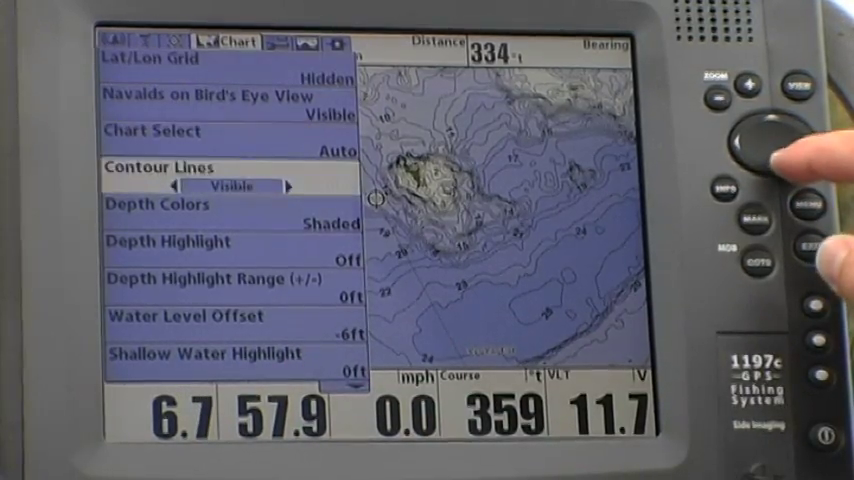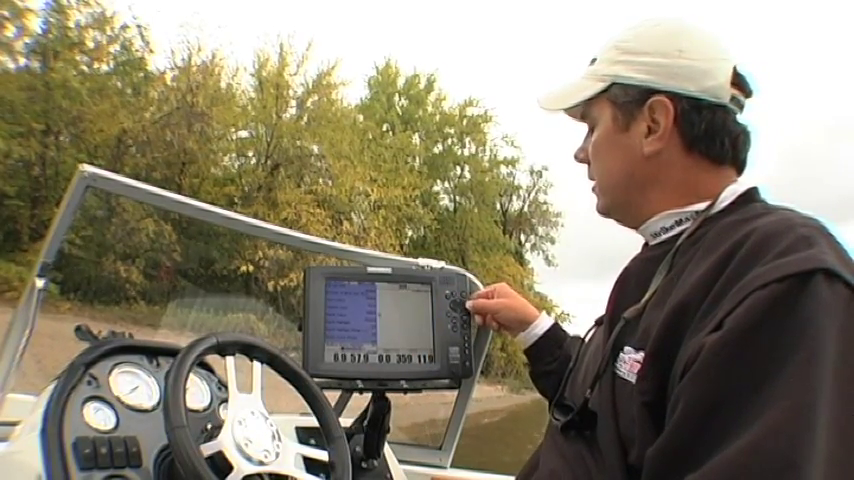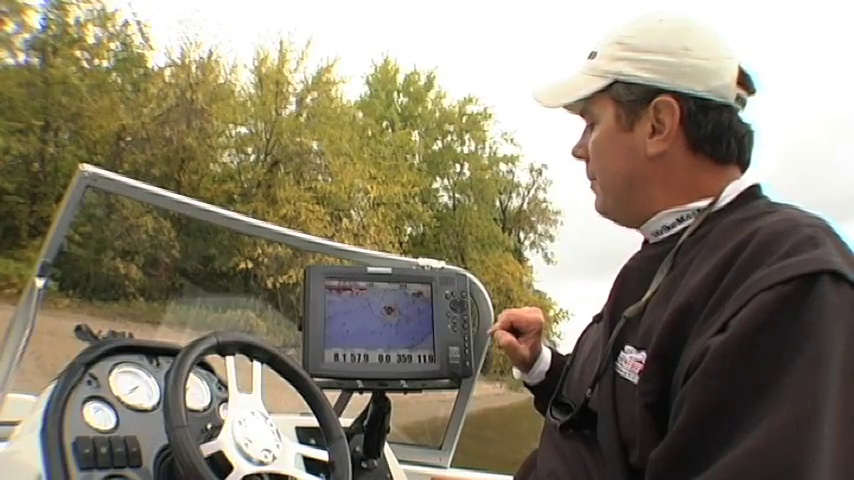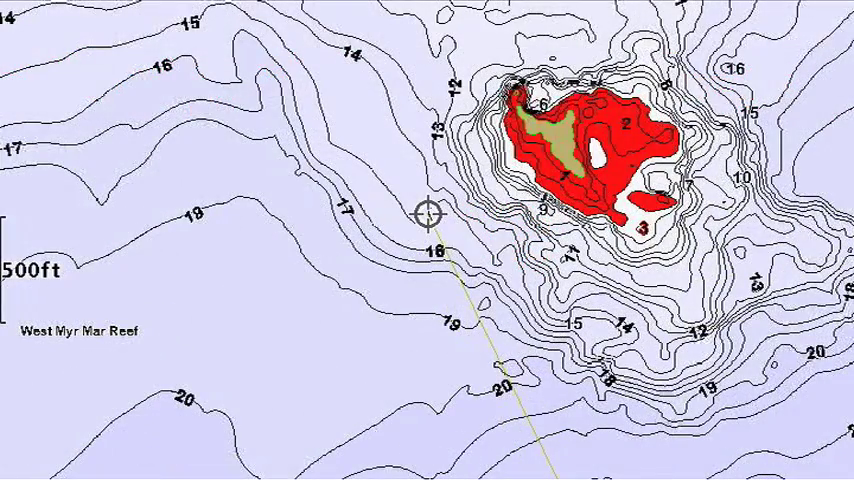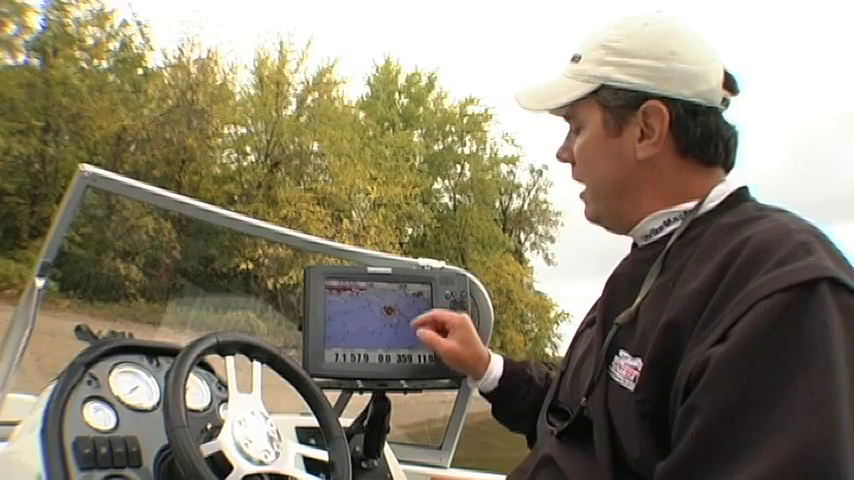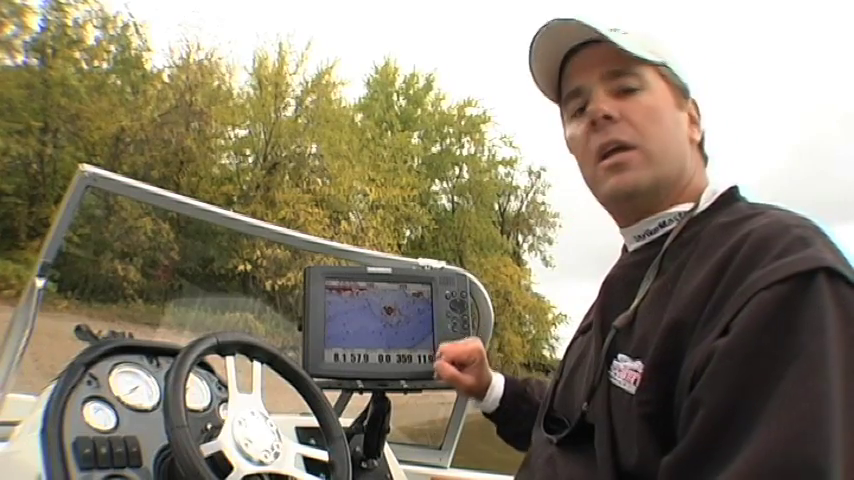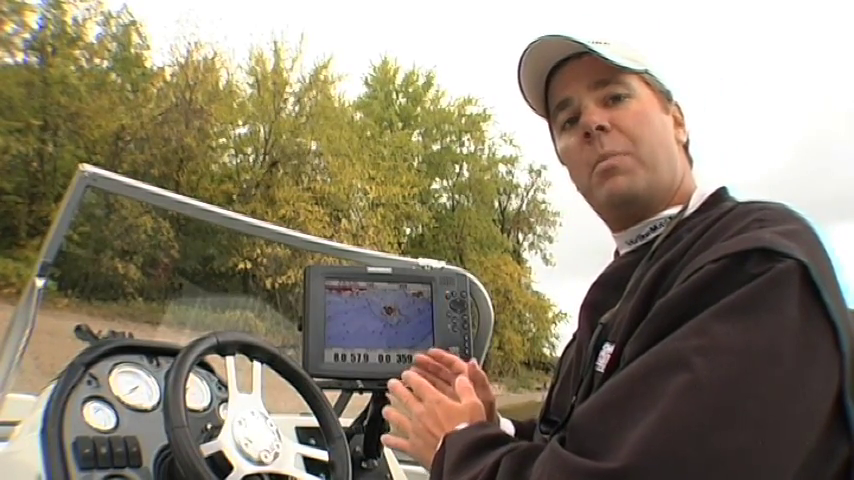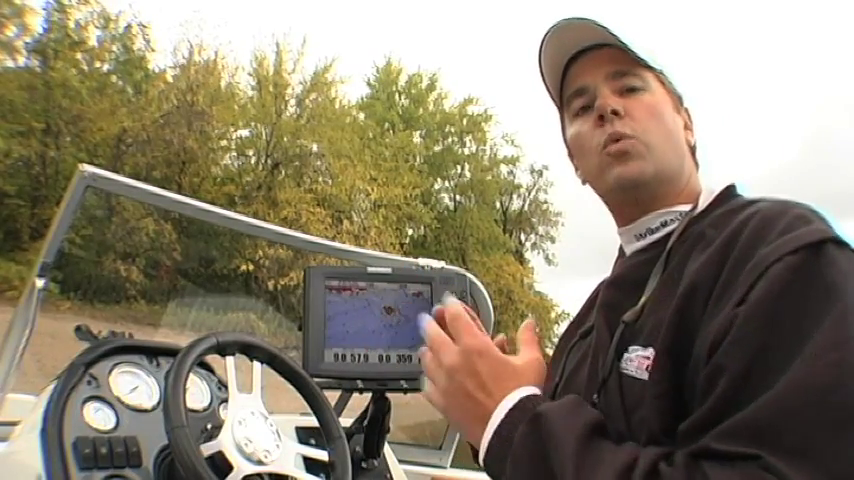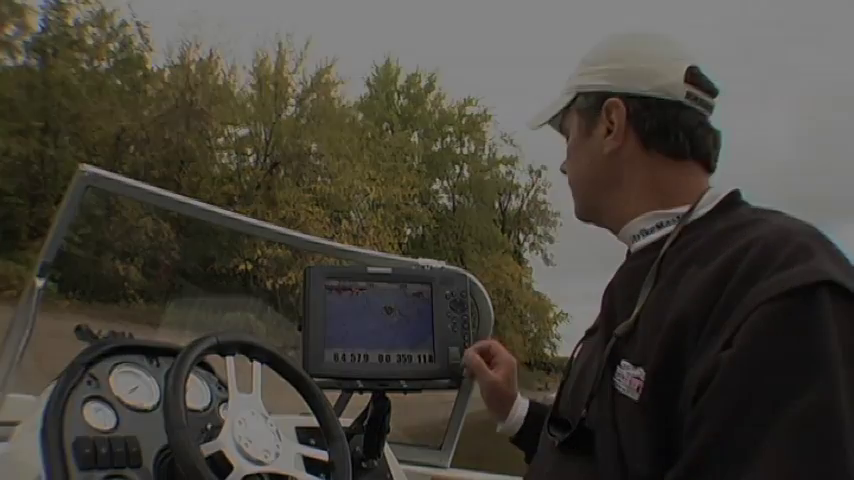You scroll all the way down to the bottom. You can do a 1-foot highlight, 2-foot highlight, and so forth. And we're going to select a 3-foot highlight and display that on the map. And what you see now is everything from 0 feet out to 3 feet is shown in red, and that gives you a visual marker to know that anything in that area is too shallow to safely navigate. This is just one more feature from Lakemaster that allows an angler to change the way the information on their GPS mapping chip is displayed in their Humminbird unit.